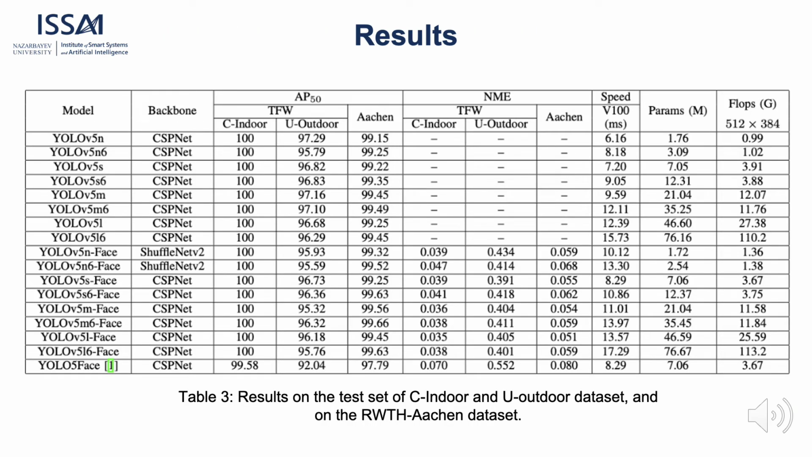After training the models, we evaluated them on the test set of our TFW dataset and external RWTH-IHIN dataset. We used the average precision metric to evaluate the models, setting the intersection over union threshold to 0.5. In addition, we calculated normalized mean error to assess the performance of the YOLO 5 face models on predicting facial landmarks. The results are shown in Table 3. We can infer several conclusions from the results.